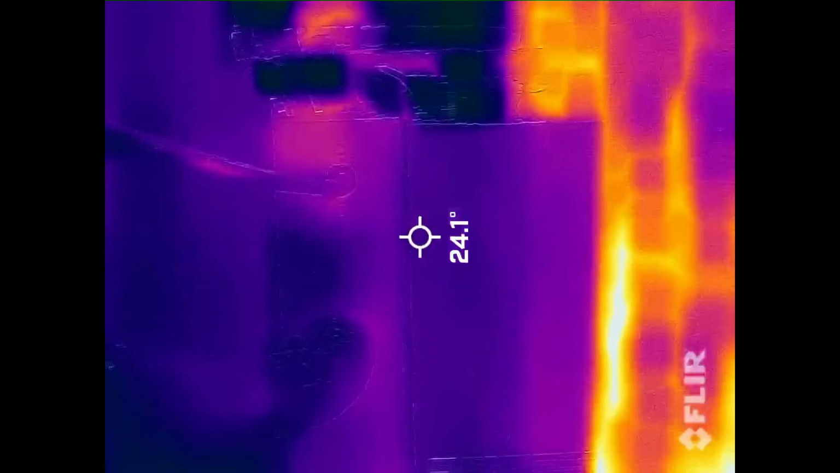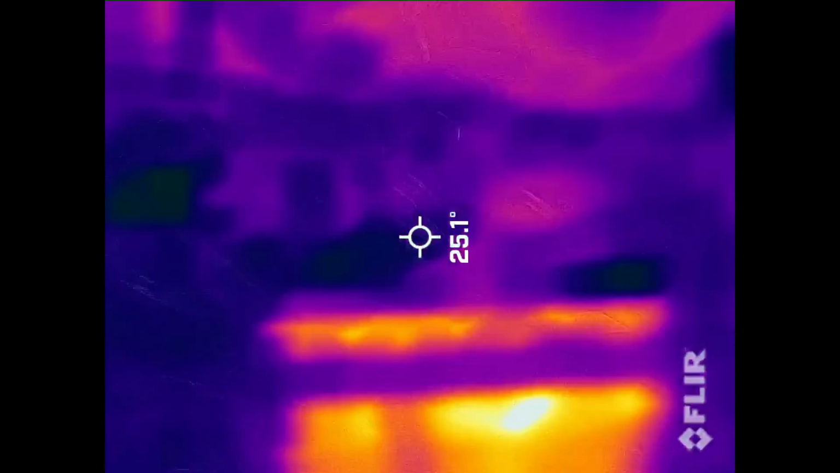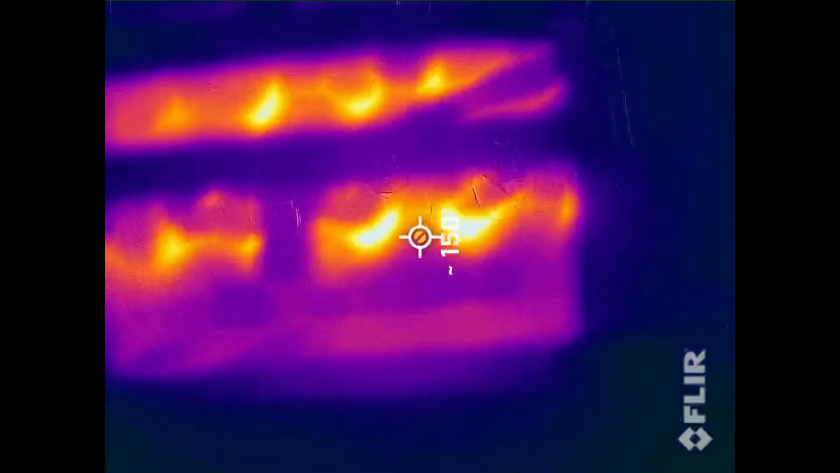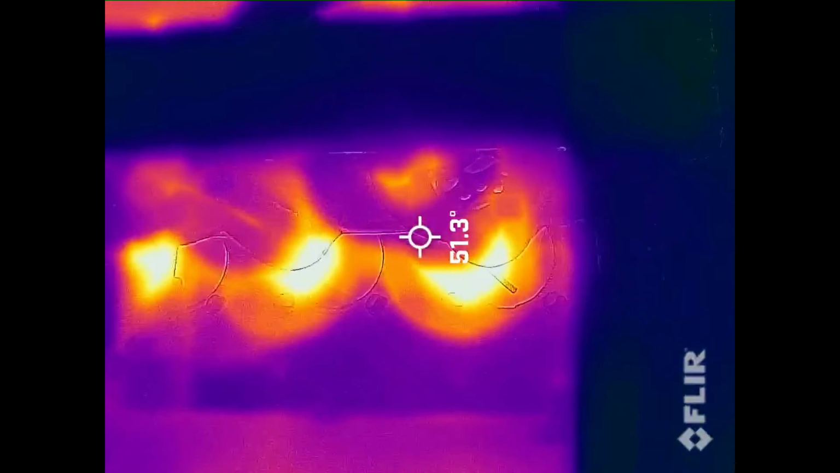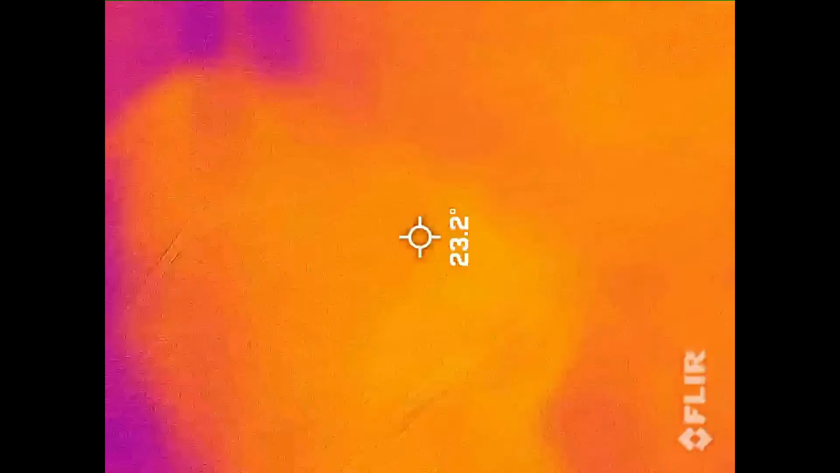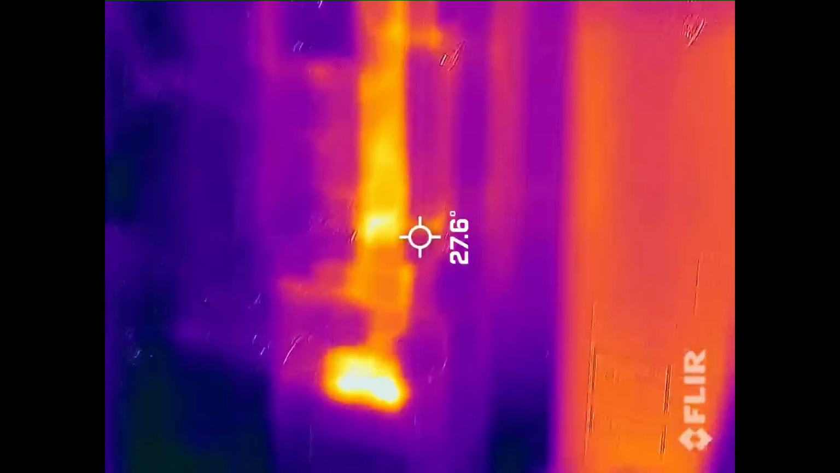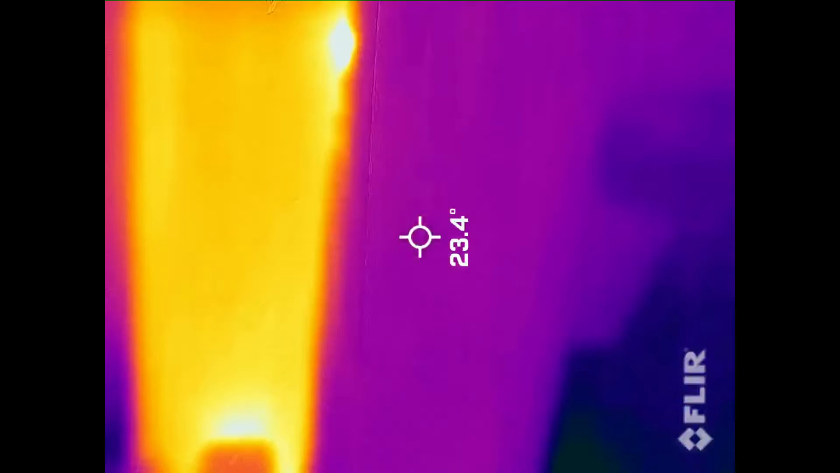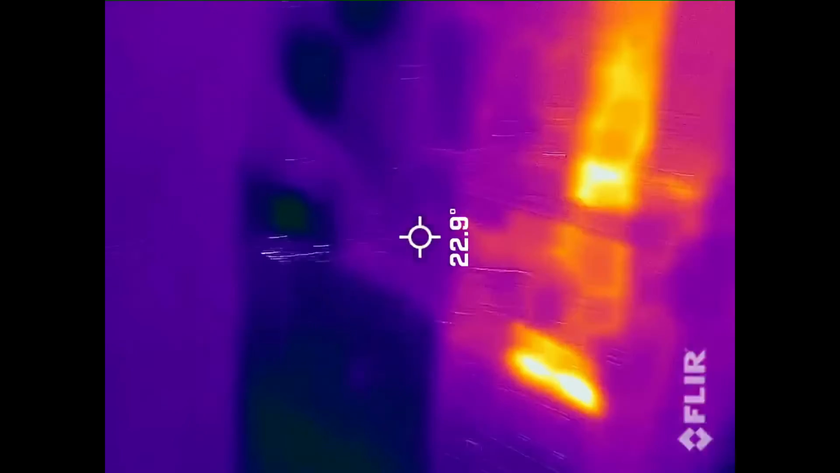Oh. It looks like hot. Wait. And then there's the burners. Oh my gosh. Wait, hold on. Let me go right here. Oh, look at that heat. Yeah. It's kind of crazy, huh? There's the vent right there that's extremely hot, and then there's the water heater right there that's blazing hot as well. Anyways, that looked pretty cool.